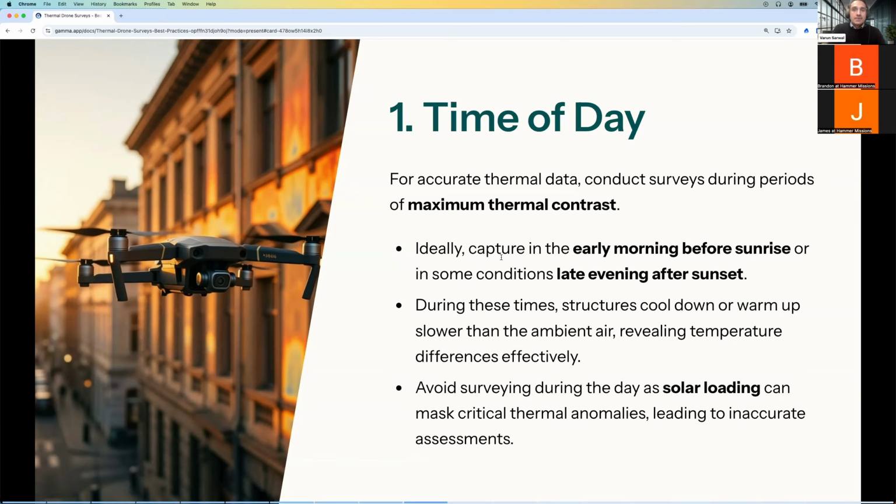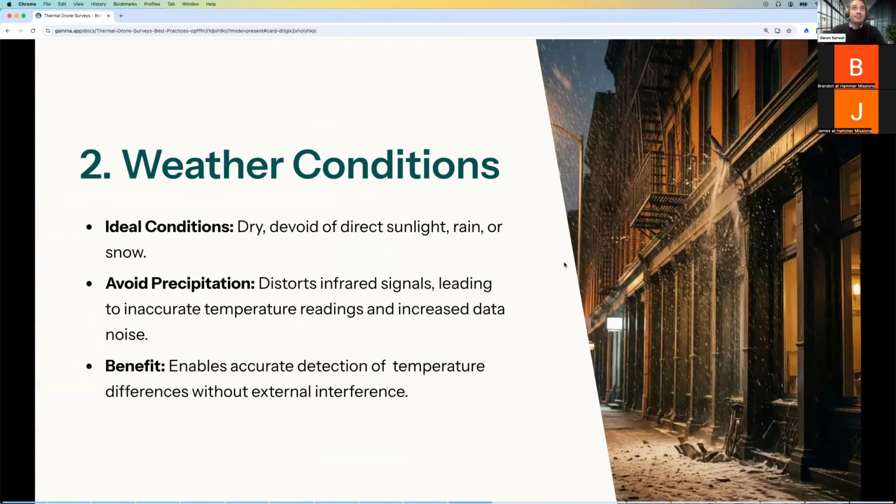In some conditions, you can also use late evening, but early morning tends to be one of the best. It's at this time that structures show their temperature differences more innately, and you also have reduced effect from the sun, which can sometimes create noise in the thermal data and doesn't give you the accuracy you might need.